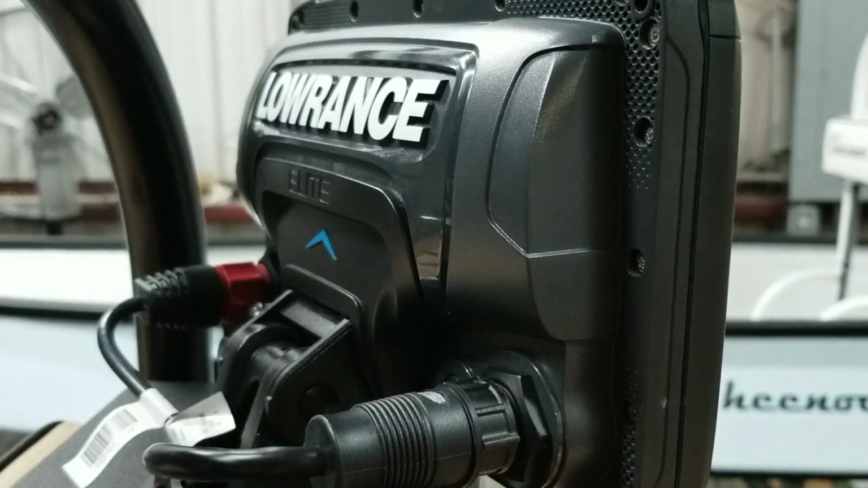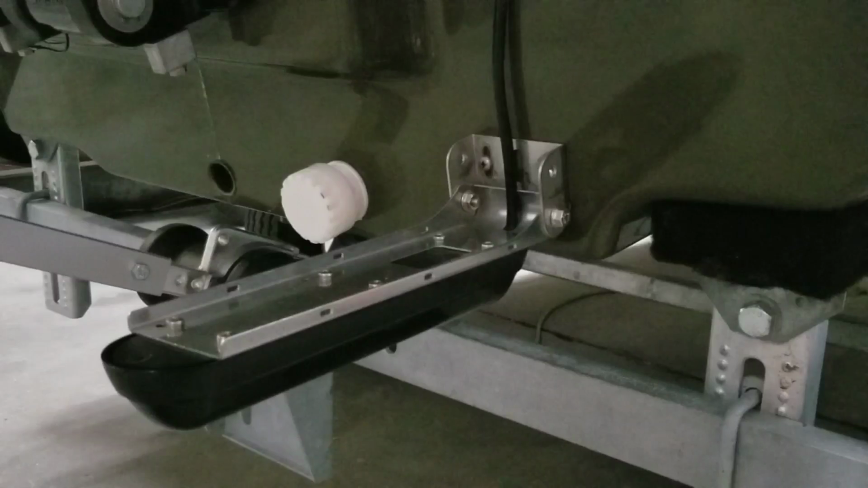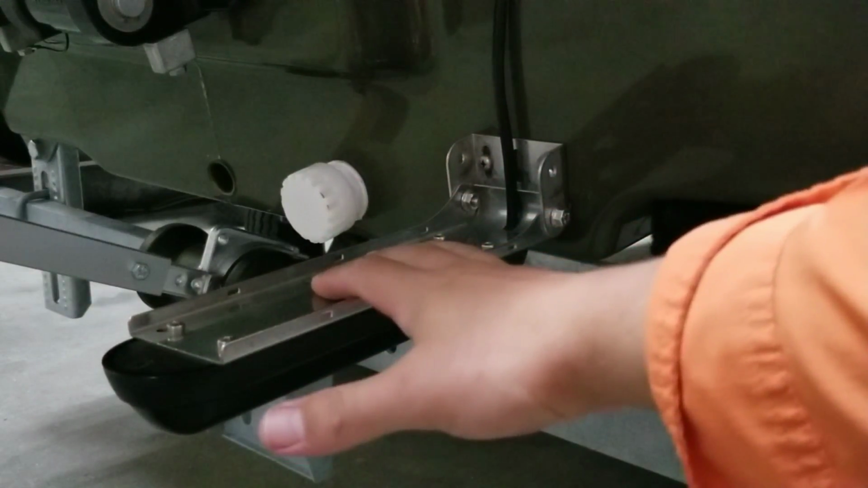That's it. Boom. Nice. So that's how we're going to do that. Now let's take a look at the transducer. All right, so this is a really big transducer, okay? So it's a really good size unit.